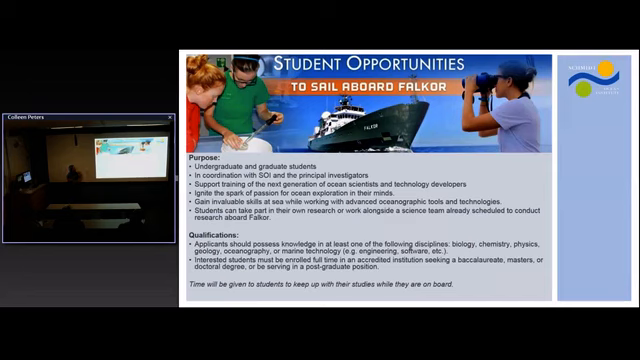The second opportunity to get on board, which may or may not be useful for you guys individually, is the Student Opportunity Program. This just started this past year, and the way this works is on some cruises, particularly mapping cruises, they're not usually quite at capacity for bunk space, or oceanography cruises. It's really hard to do on ROV cruises, but it does happen.